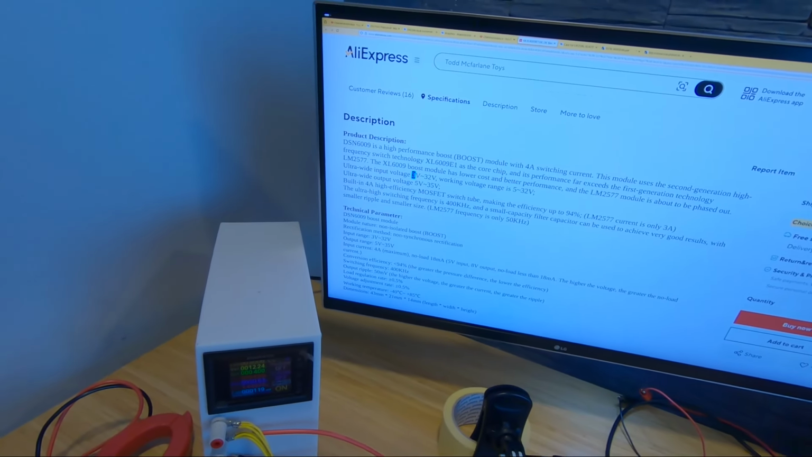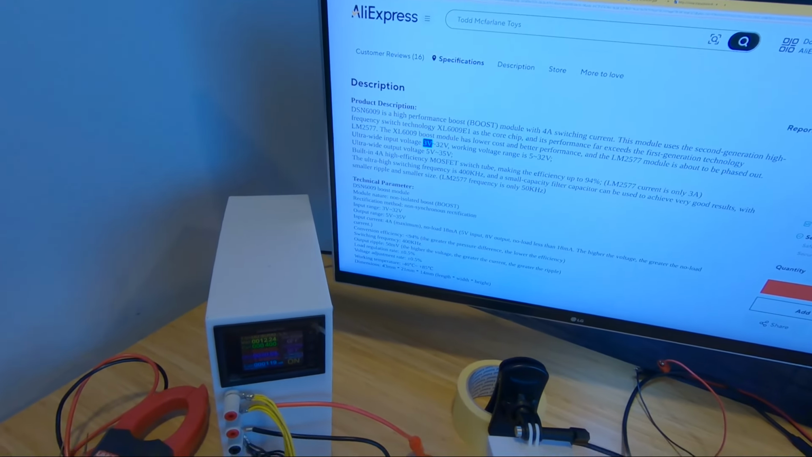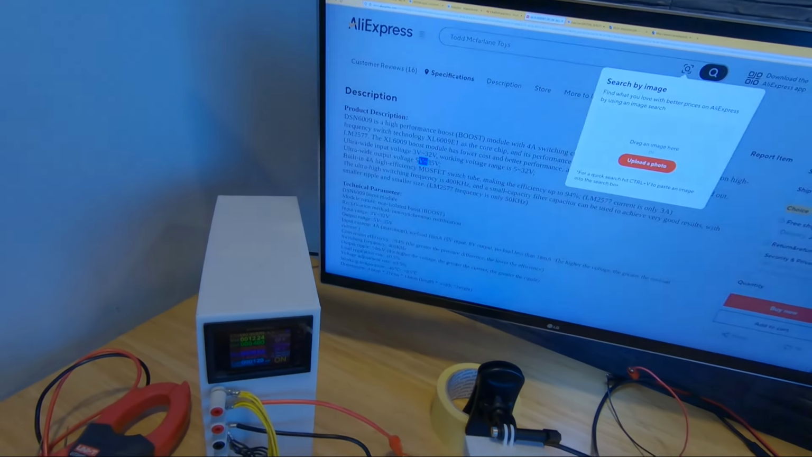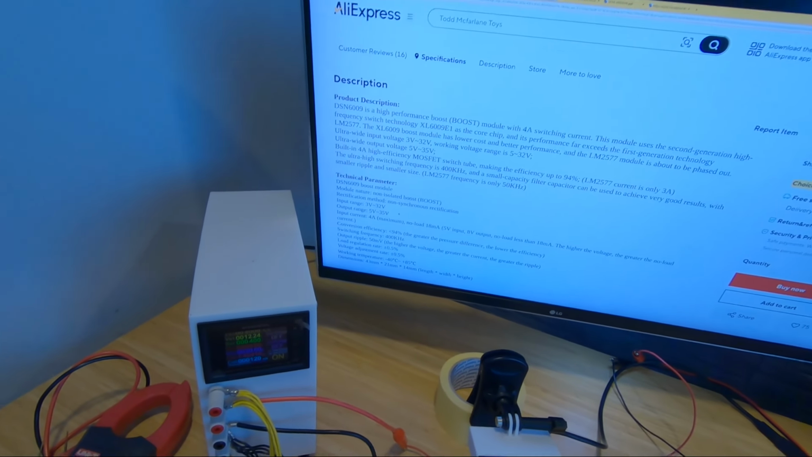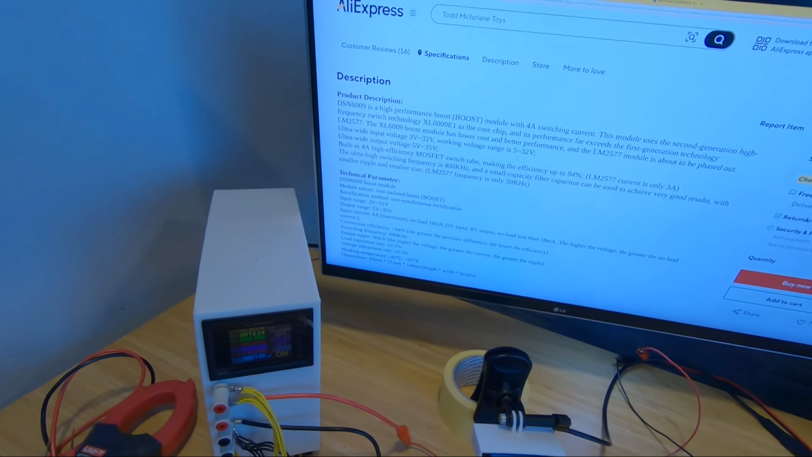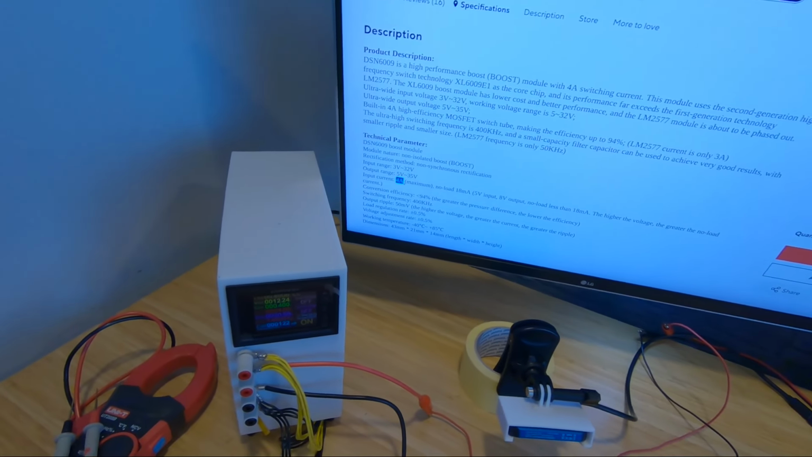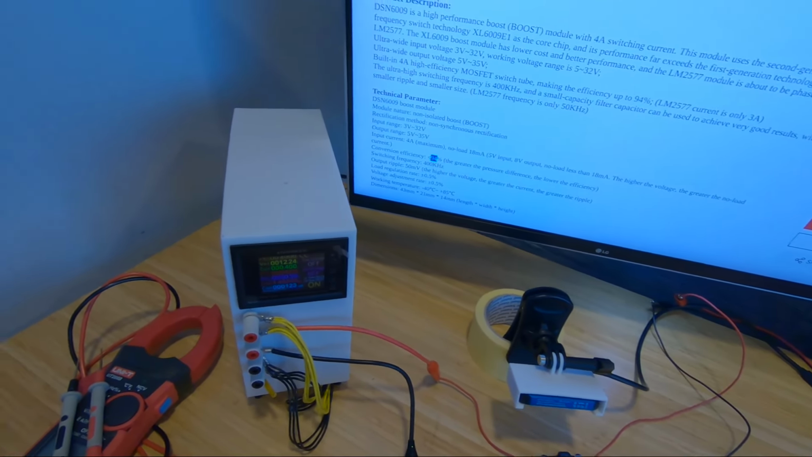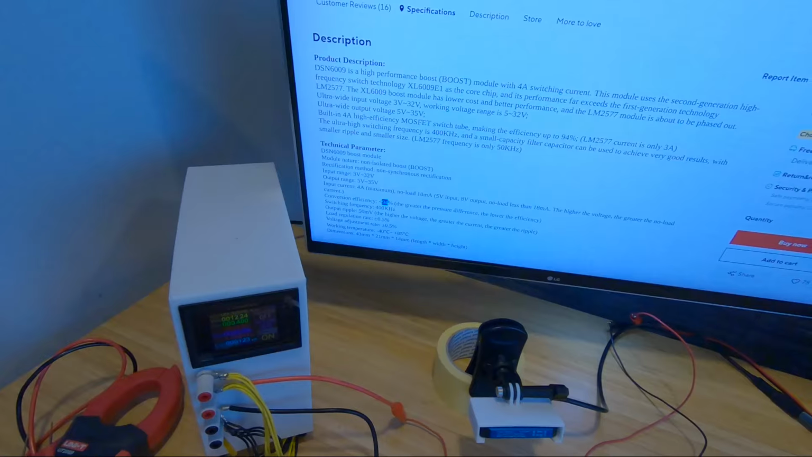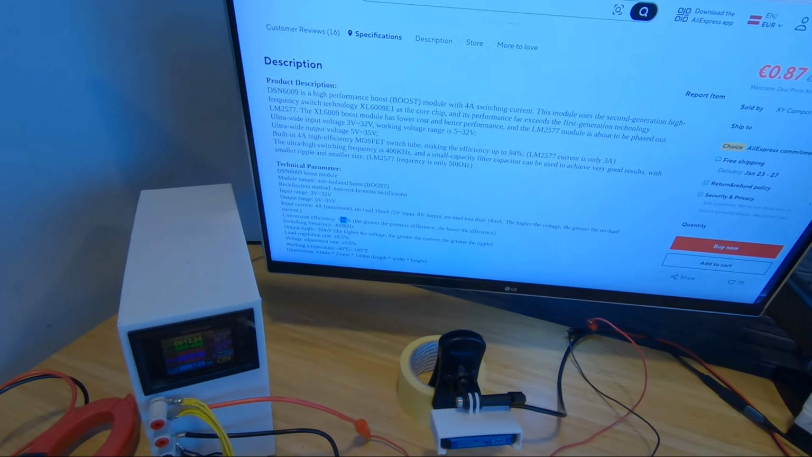Well, it starts at 3 volts, and the output is from 5 to 35. And the maximum current on the input side is 4 amps. The max efficiency is 94%, but they don't specify on what voltages and what amps.